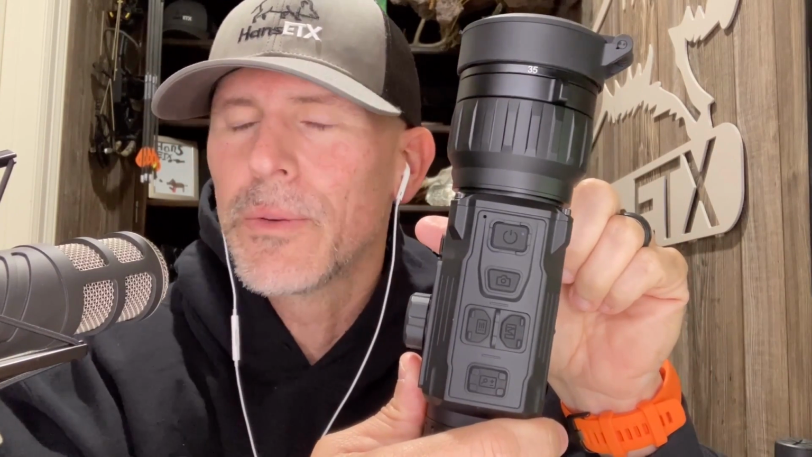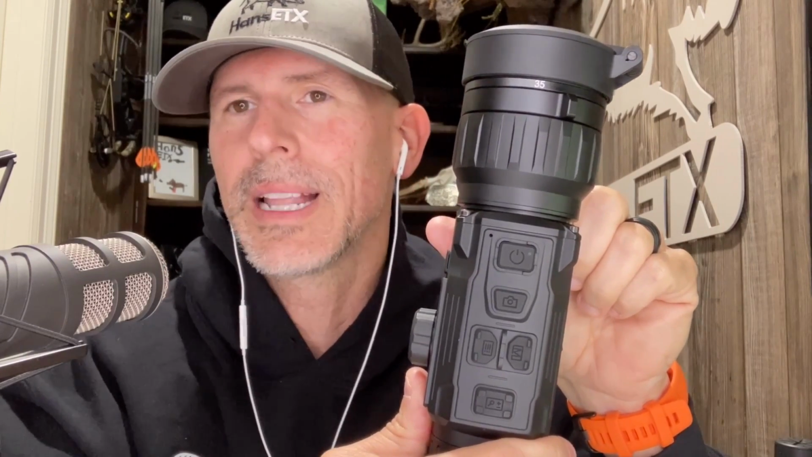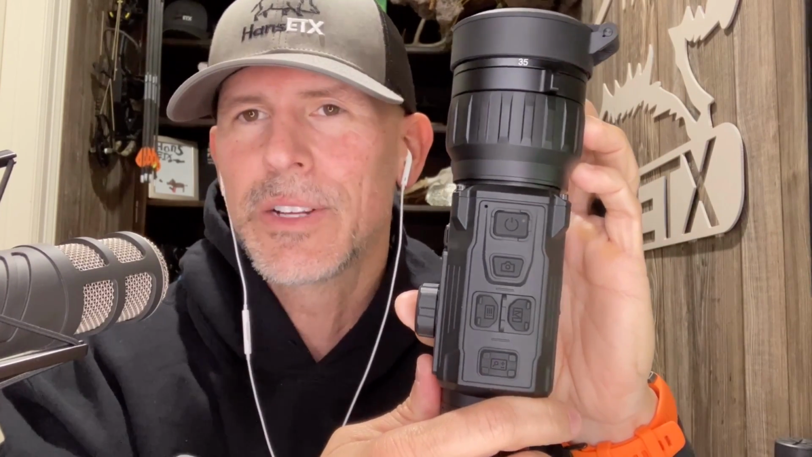Your button layout has, the Rattler has a much improved button layout. This Clarion, you can't say this is an improvement because the Clarion is a new optic, but the same concept. Very wide spaced buttons. They're raised with ridges. Very much usable at night in cold weather with gloves on. They've done a good job there.